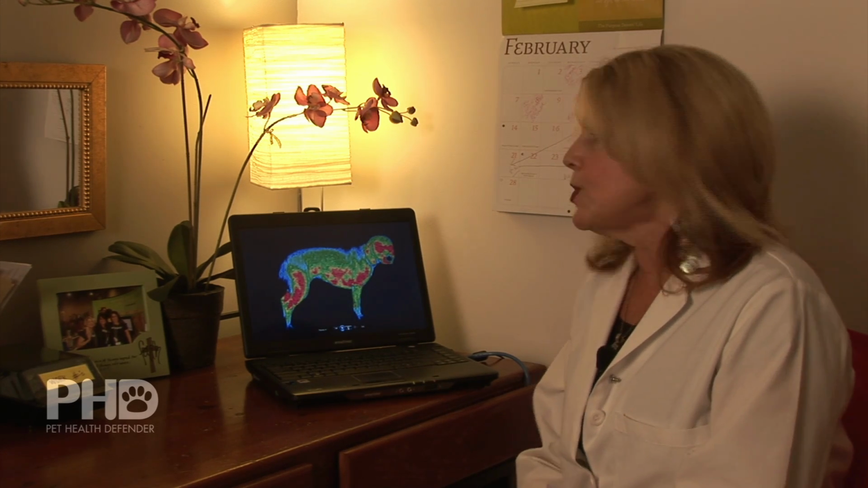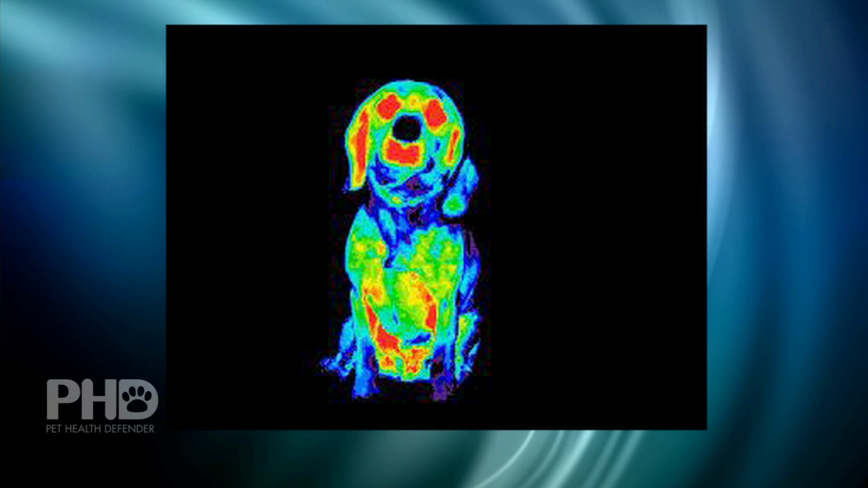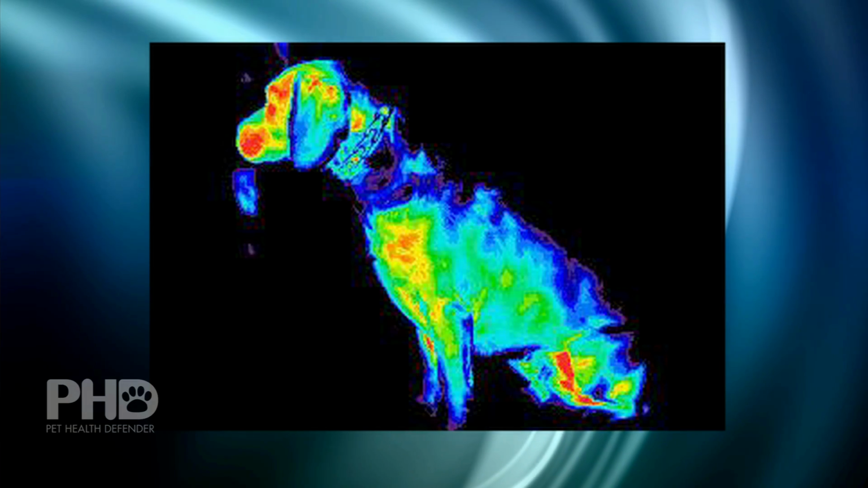And this is another dog that was brought in today, and her name is Harley. And when I first took the pictures, we're seeing a lot of stress in this little dog. And here's an anterior, quite a bit of heat in the face and in the mouth, and we're seeing heat up there on the left side of the mouth.